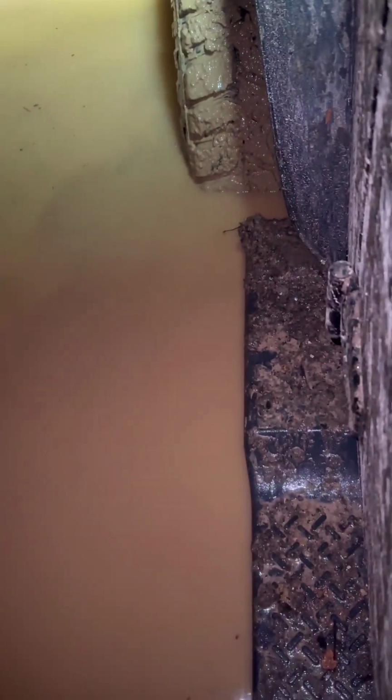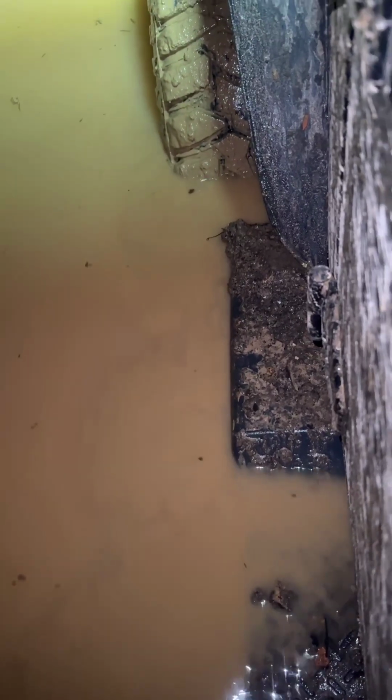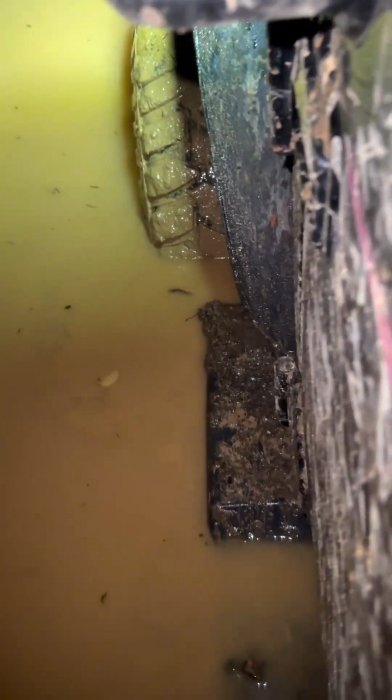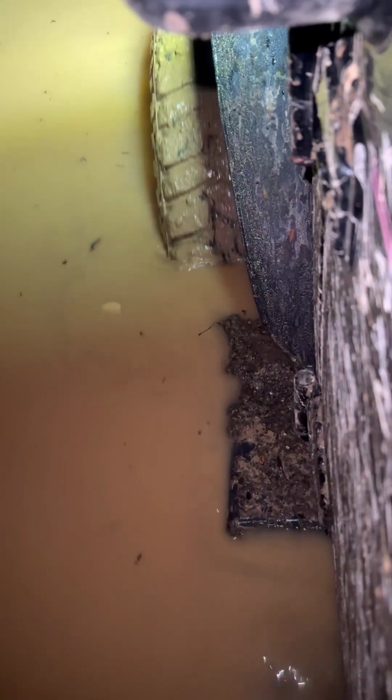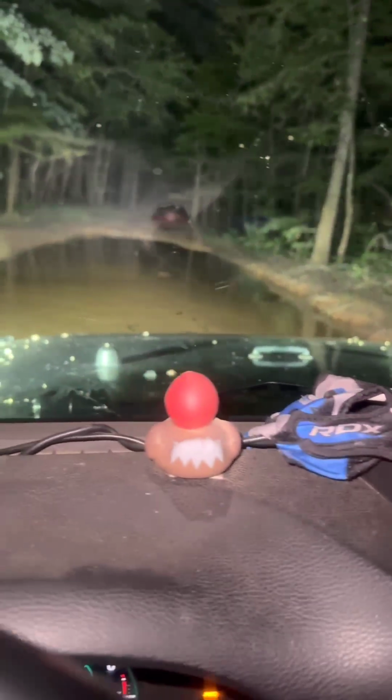I'm down, yeah, I'm running board deep now. I'm over running board. I don't know if I'm going to swim or not. So I'm going to back out, and I am going to go a different route. Just going to show you that. Kind of neat, huh? You got to test your water.